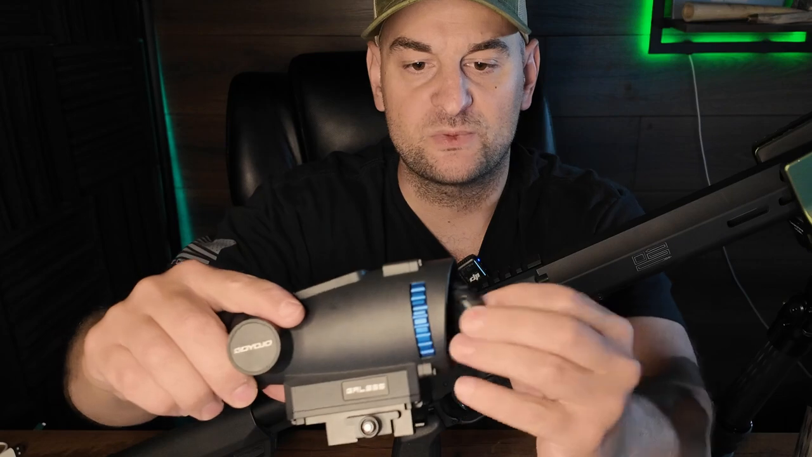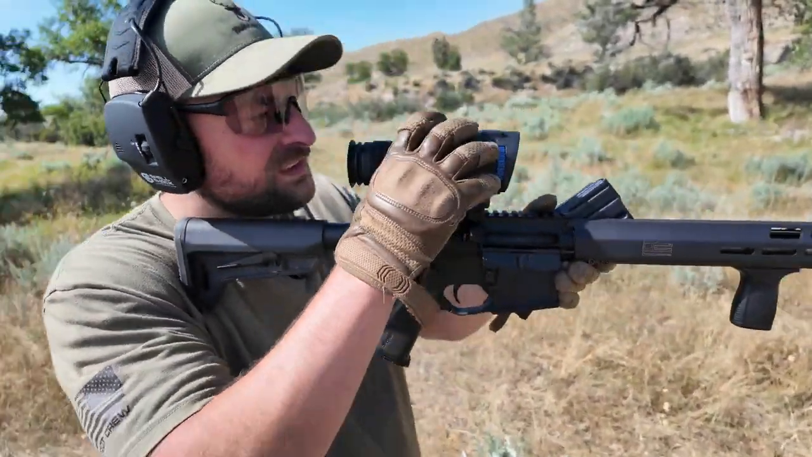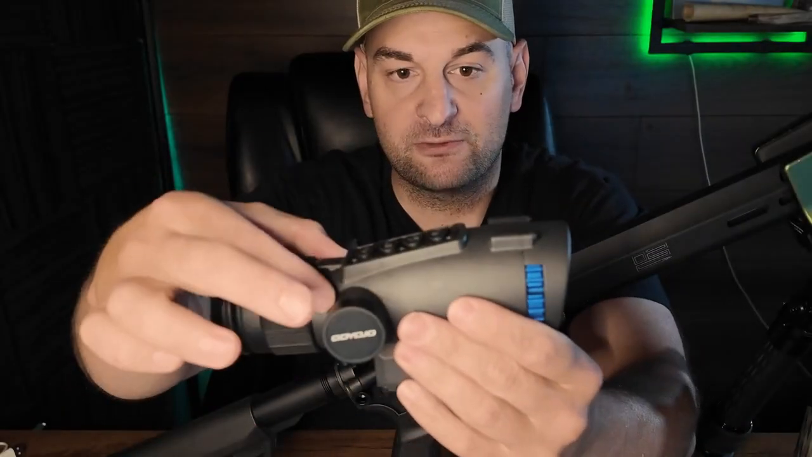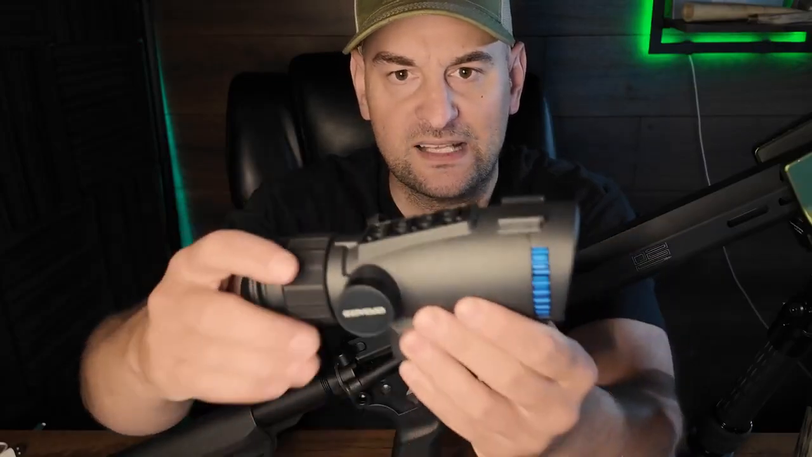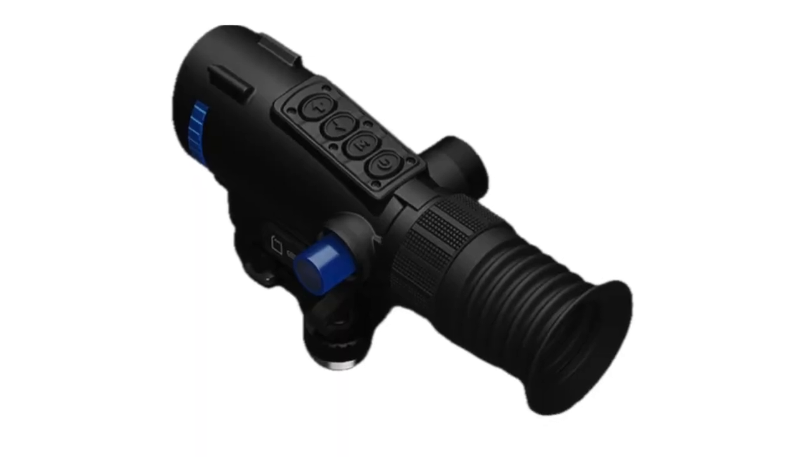The lens comes with a lens cover. It has a focus wheel right here that is, I believe, knurled aluminum. Then you have the body, which is aircraft grade aluminum with like a hard anodized or some sort of coating that's abrasion and impact resistant. Then you have your menu buttons that are rubberized up top.